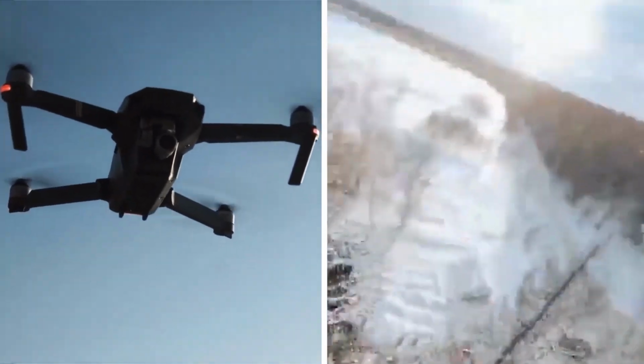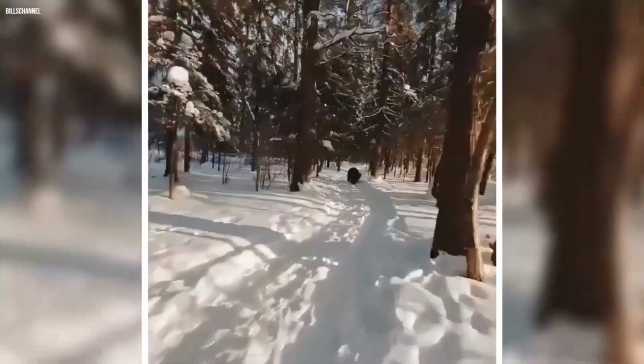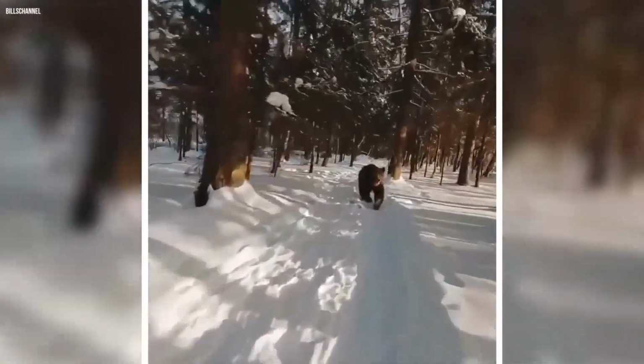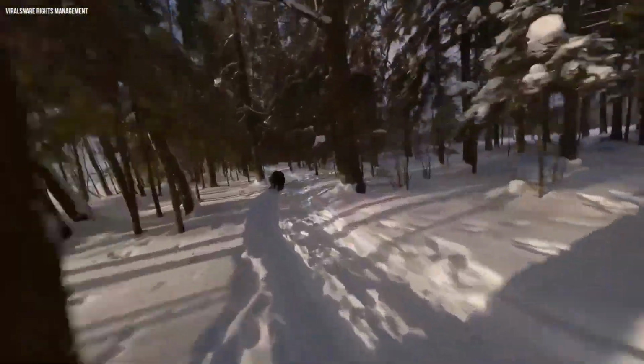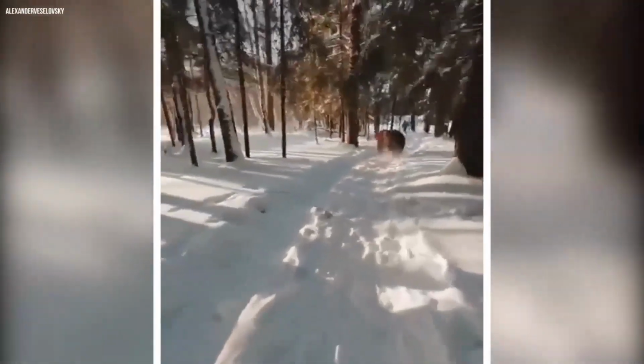Hunting bear. This footage caught by a drone camera shows an unusually large-sized grizzly bear chasing a man. The bear seems aggressive and deadly and is chasing the man through the woods. The bear is running at full speed and has a scary look on its face.